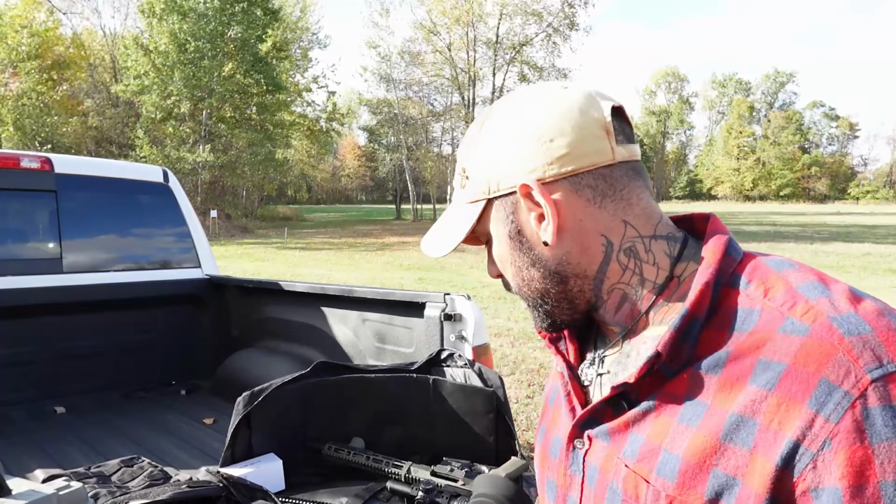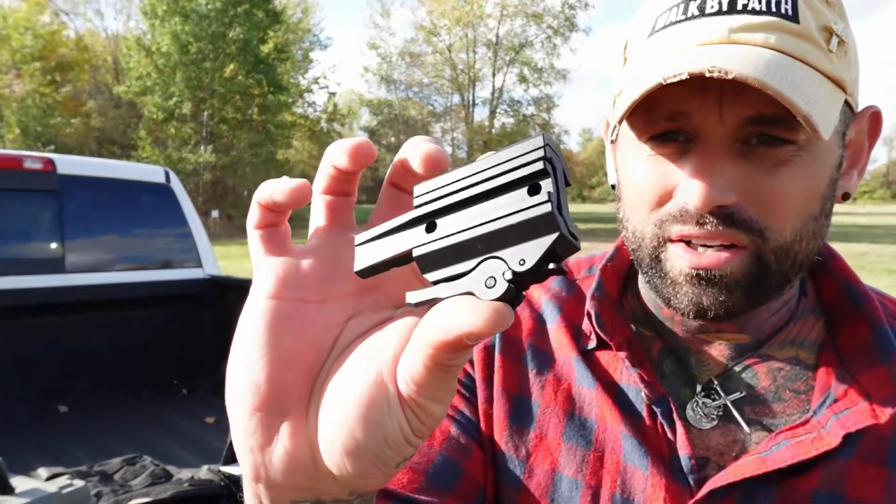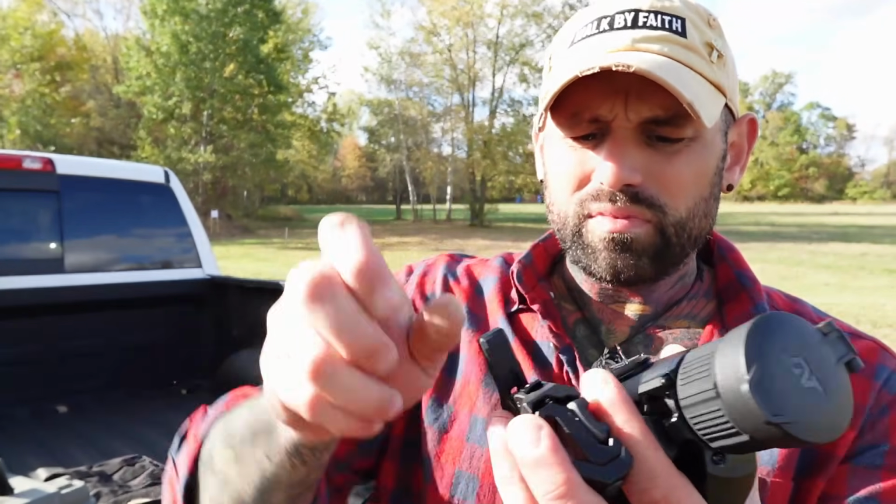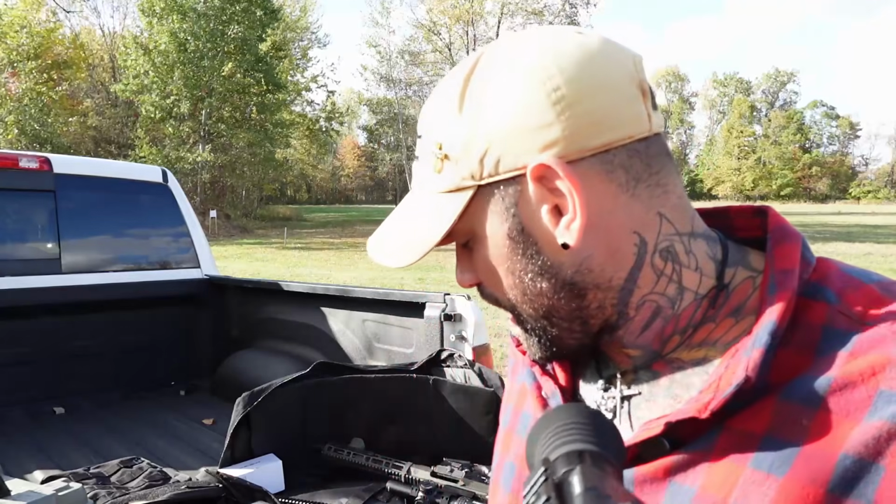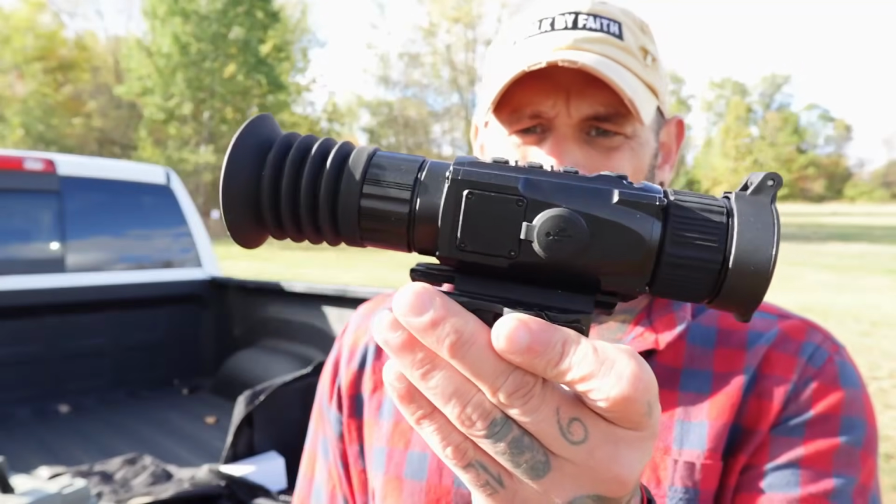I mean, this is how it comes. It comes with just a regular QD mount. So you just pull this out, and this is what actually mounts to the bottom of the optic. And then you just clamp this in, boom, and then that's how it goes on.